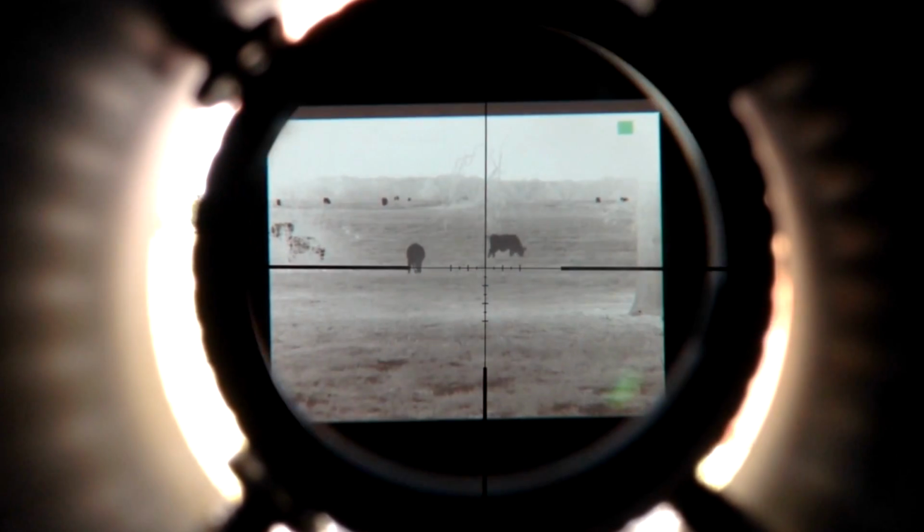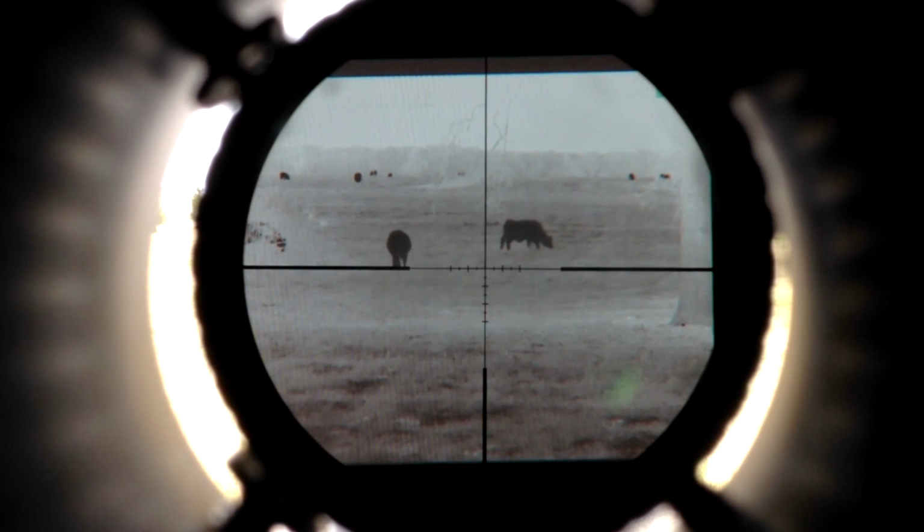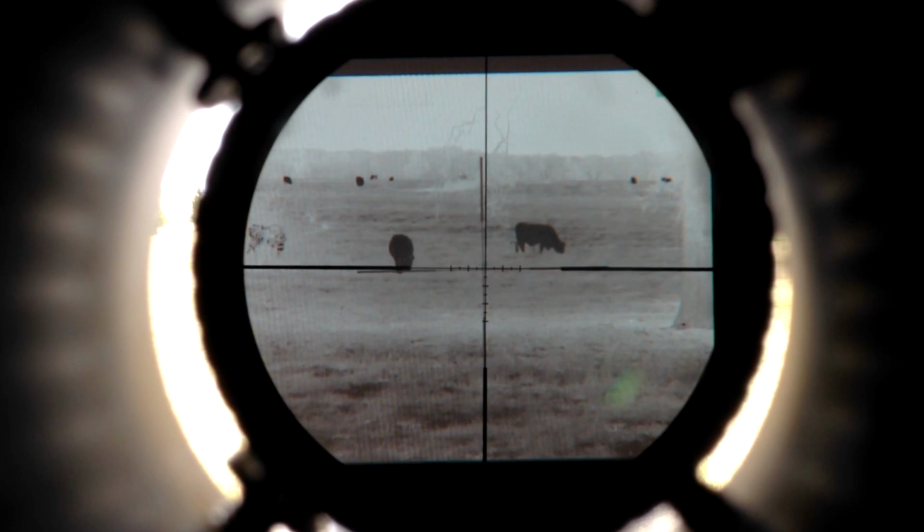Zoom in a bit here, and I'm going to show you. This is on black hot, of course. I'm going to turn on the scope's reticle. Now, scope's reticle is there. You notice it doesn't line up exactly perfect.